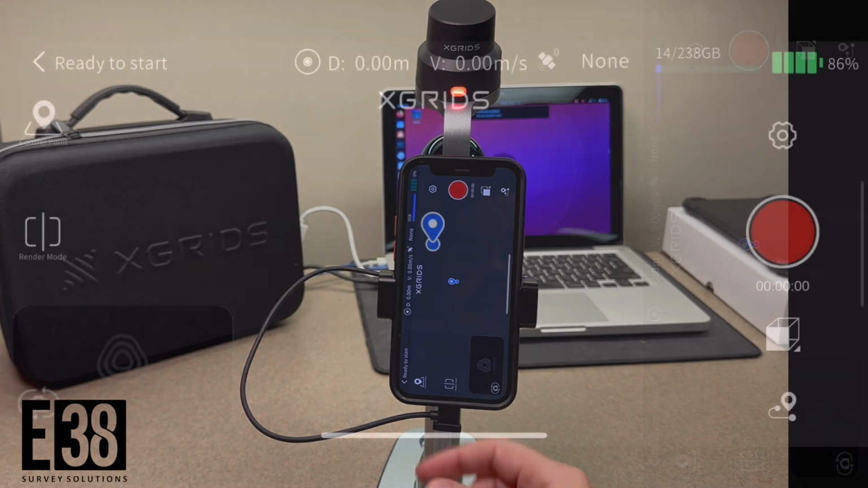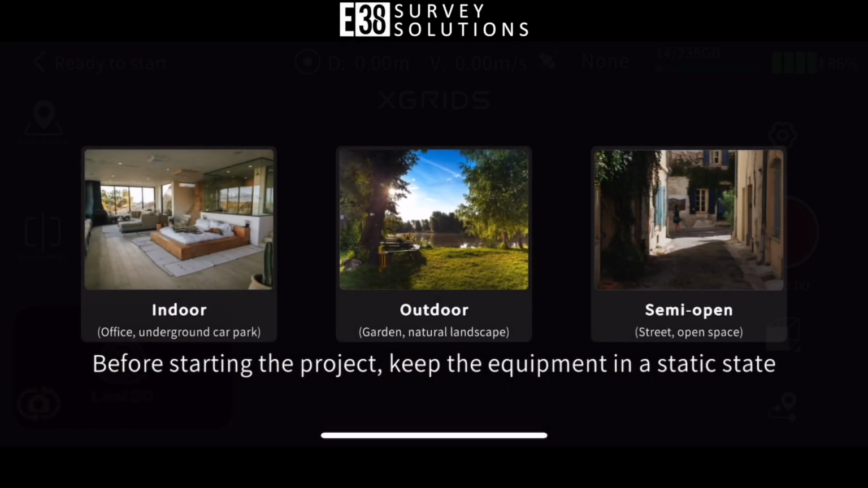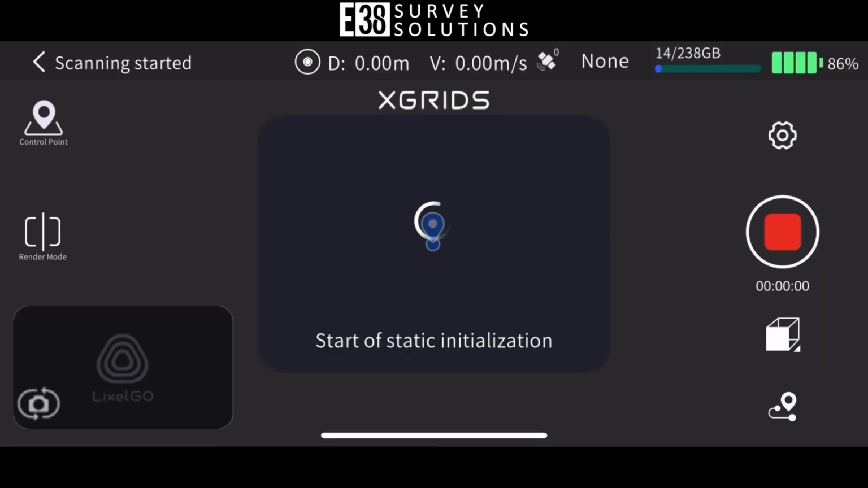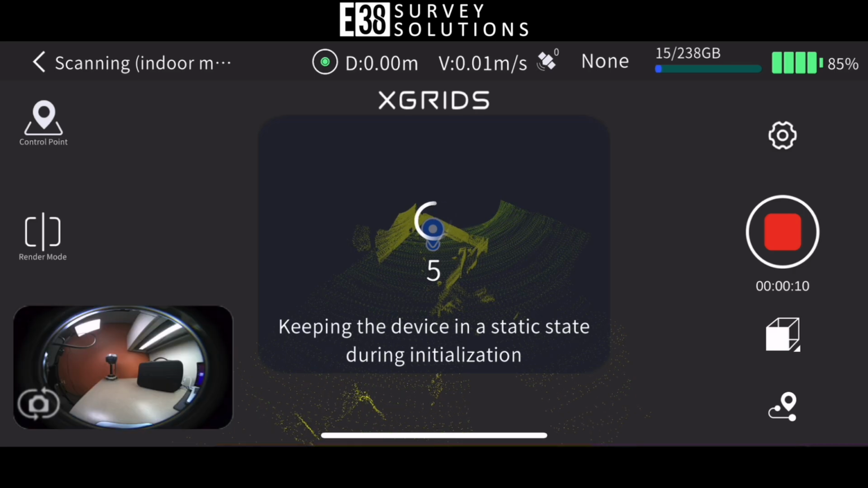Tapping Go will take us to the collection screen. The record button will then ask us to define the type of project we are collecting before starting the static initialization. After the 15-second static initialization, we can walk around and monitor our scan in real time.